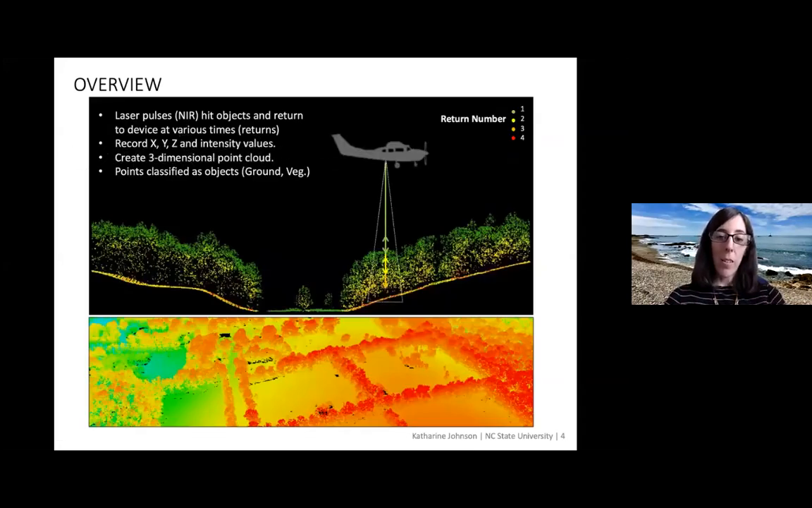LiDAR is a laser scanning device that's attached to an aircraft, and the position of the aircraft is well documented as it flies. As it flies, the laser scanner emits pulses of light in the near infrared part of the spectrum. The pulses are emitted at such a high rate that they can actually fit down in between small spaces in between the branches and leaves of trees.